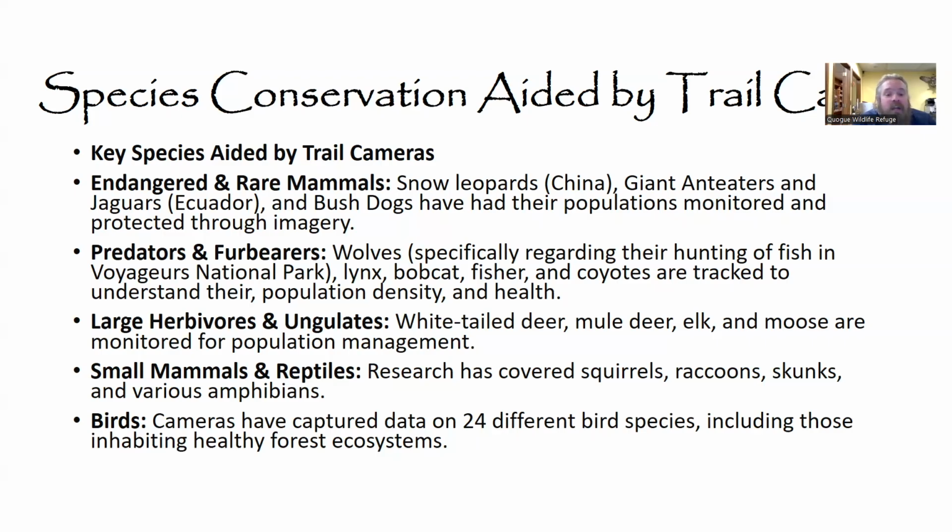Some large herbivores and ungulates have been monitored as well, including white deer, mule deer, elk, and moose. And these guys are monitored not only to keep an idea of how strong the population is, but also to know, in some cases, limits as far as hunting goes as well.